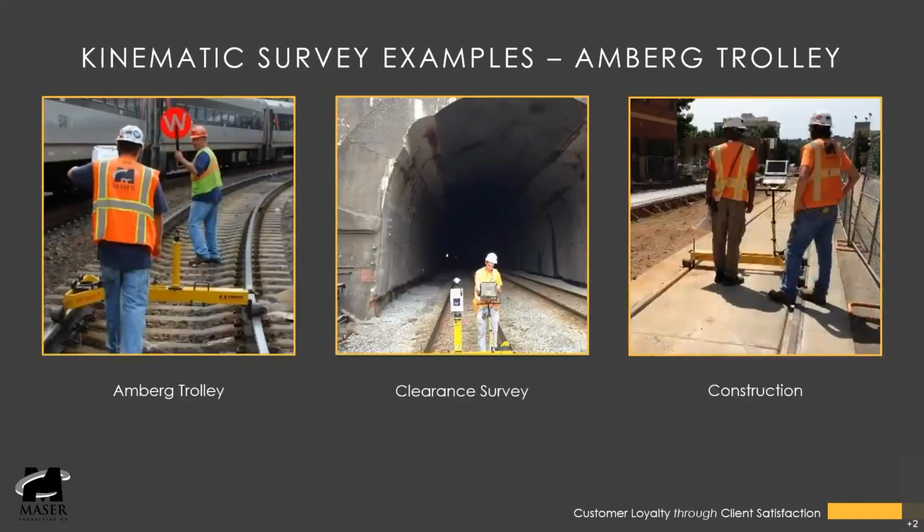Here's some other examples of the use of the AMBERG trolley. On the left there, that's a transit project where we're surveying the curve, and of course the safety measures are put in place, and we would determine what the super elevation is of that track.